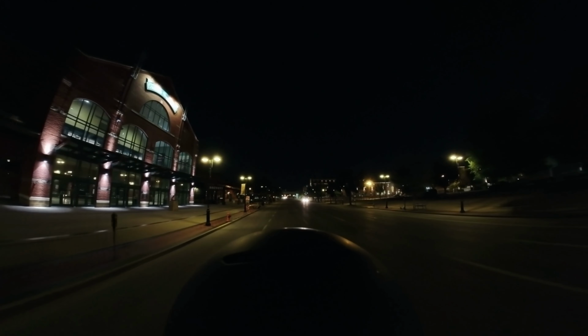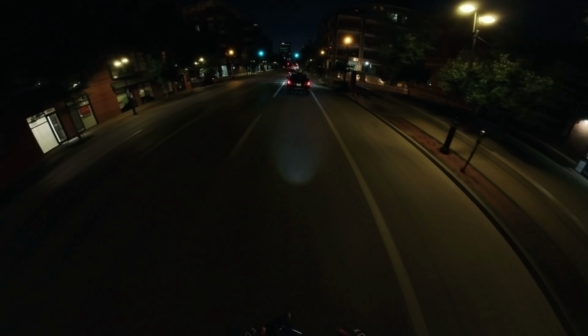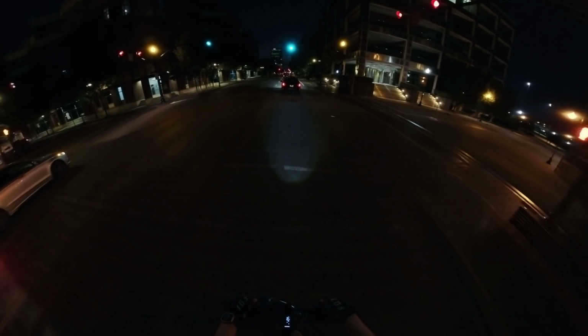Hopefully I can time this out where I don't get stuck at every single red light, because there are a lot of red lights, which makes sense as it's a downtown area. And this is being recorded on a Sunday night, so not the weekend when there's a ton of stuff going on. That would make this a little bit more treacherous. It's still traffic, just not as much as there would be on a Saturday or a Friday.